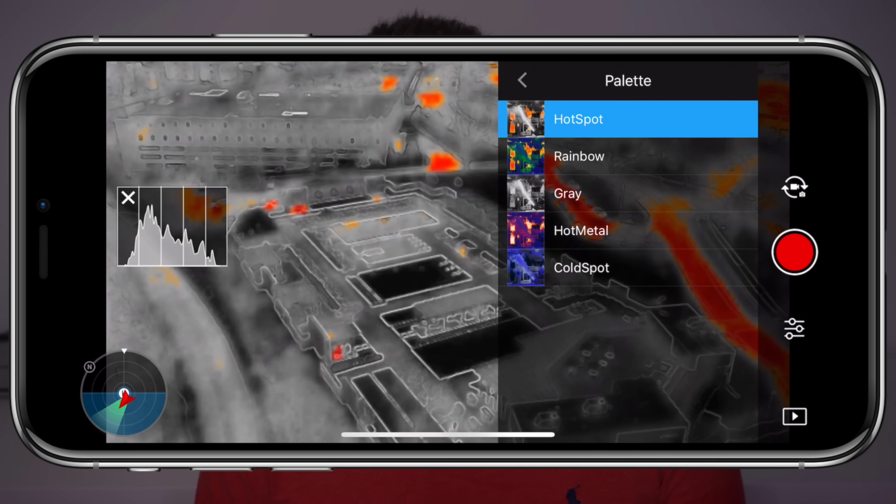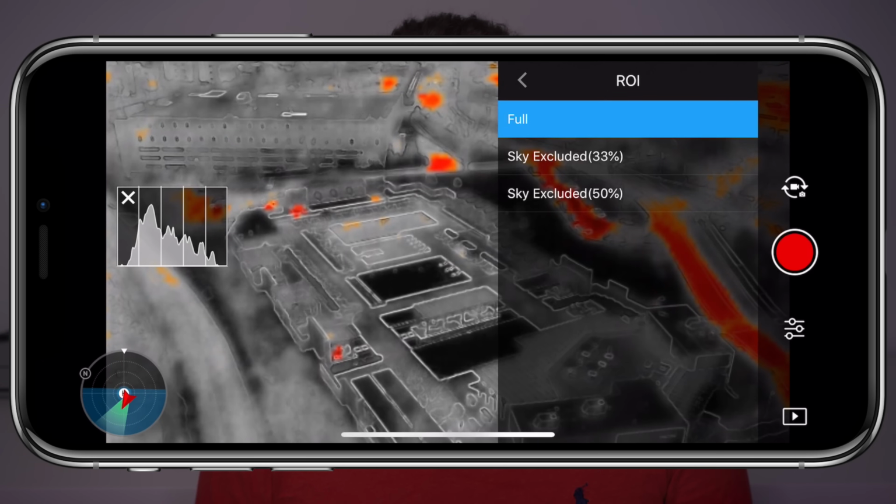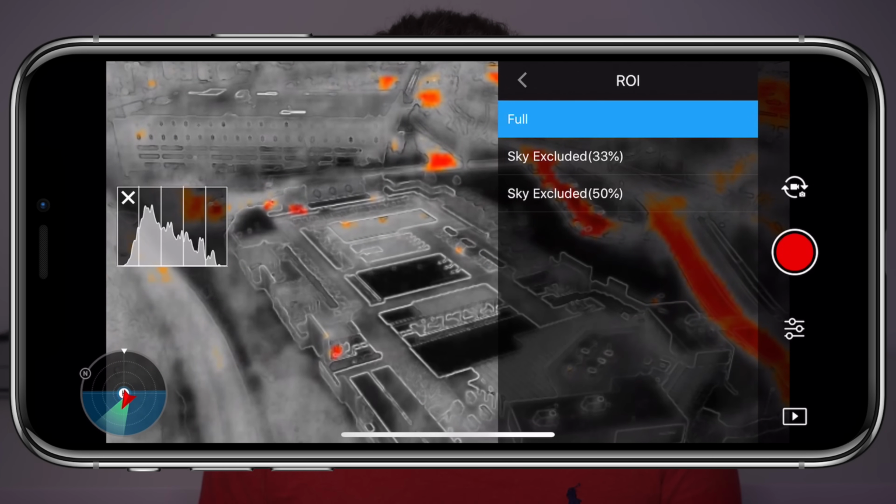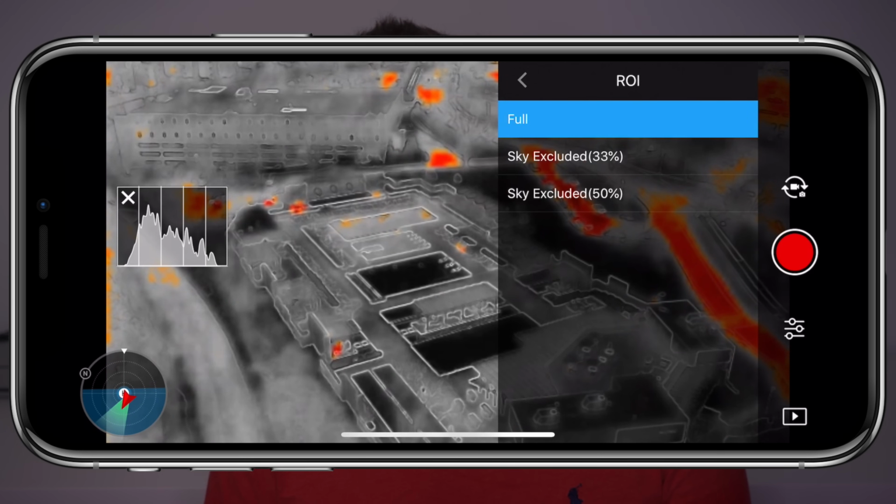The next thing that we have to change is ROI, which stands for region of interest, and we have the option to choose full, sky excluded 33%, or sky excluded 50%. You can select full to evenly distribute the color spectrum across the entire image, and this is typically what I find myself doing. After selecting to exclude the sky, the color spectrum allocated to the sky will be reduced, and a greater color spectrum is allocated to the ground, providing higher contrast and utility for analysis.